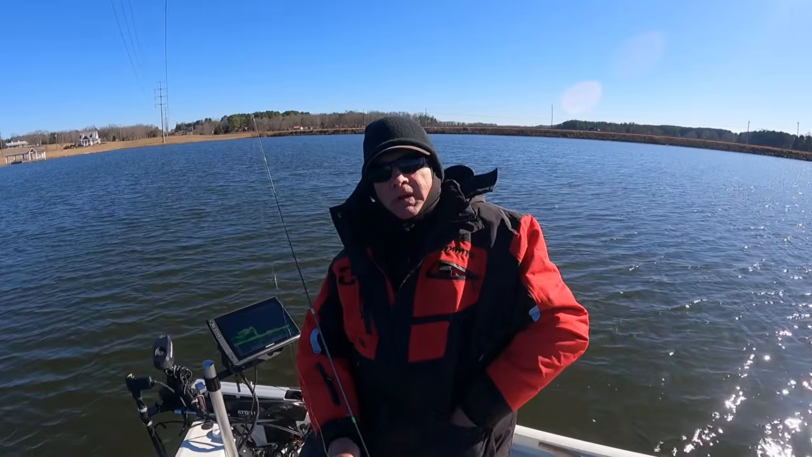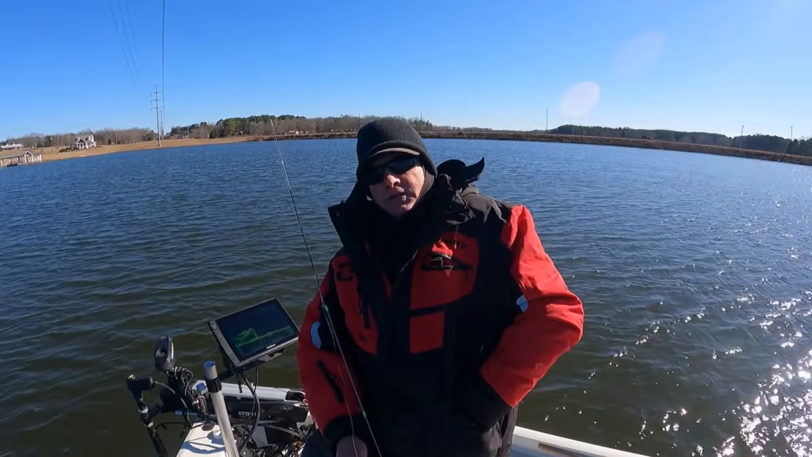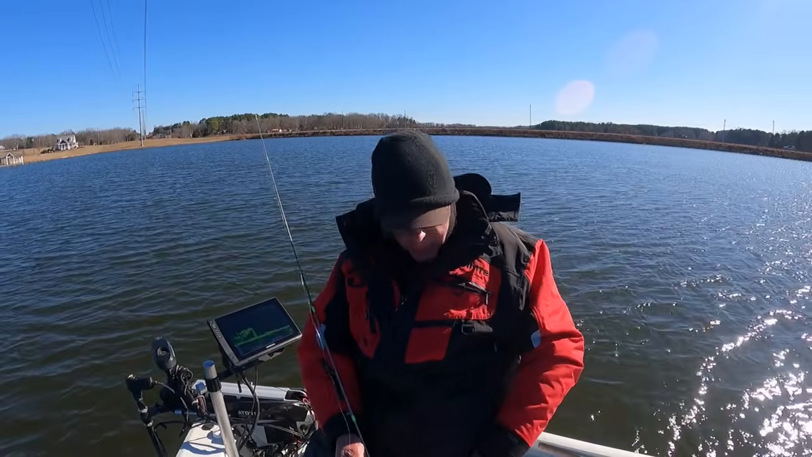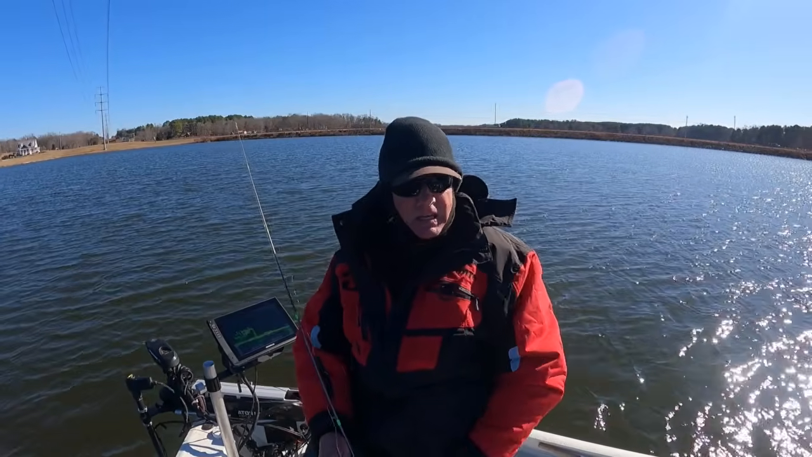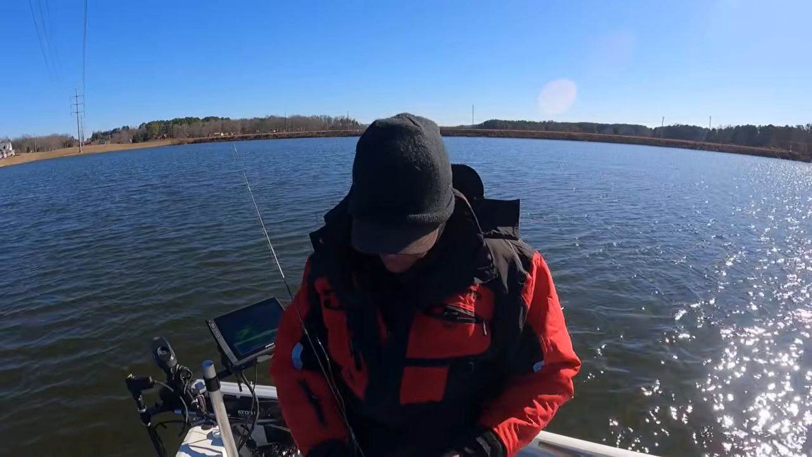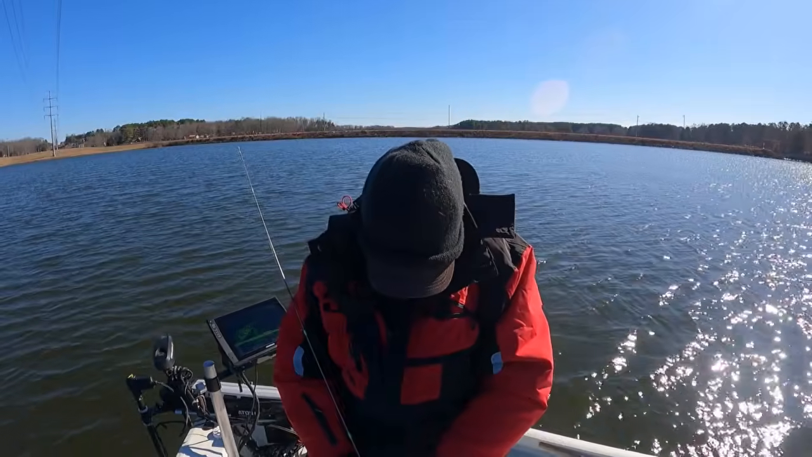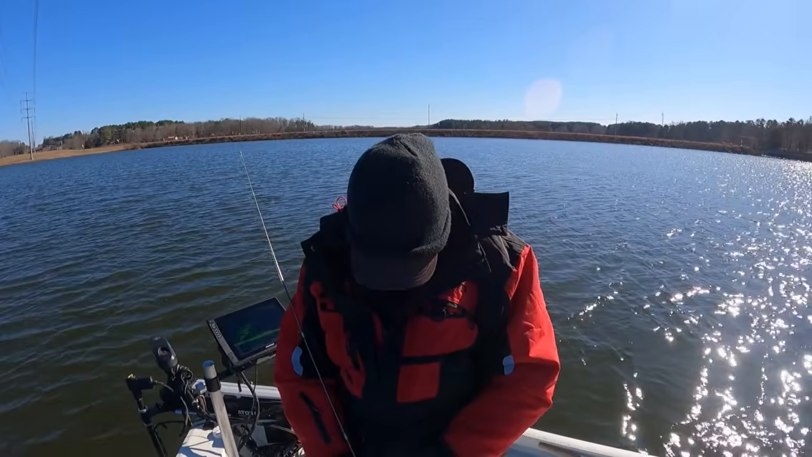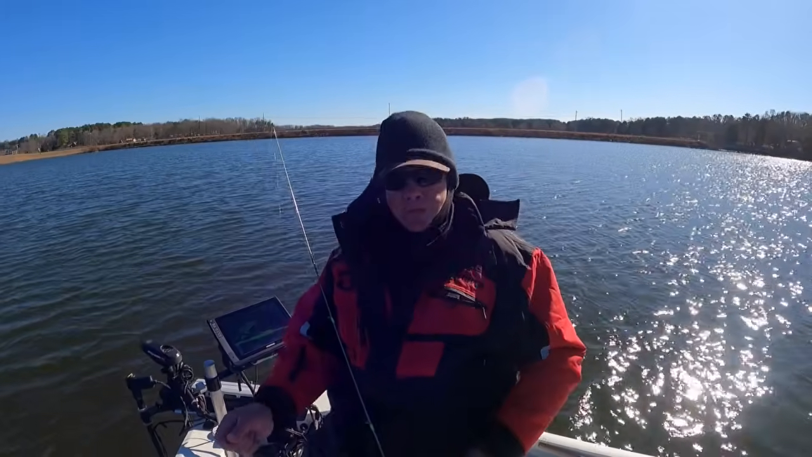Most of the spoons that I use, what I try to do is put a single hook on it, because it makes it much easier taking it out of the fish, and you don't injure the fish. You don't injure the fish as bad with a single hook.